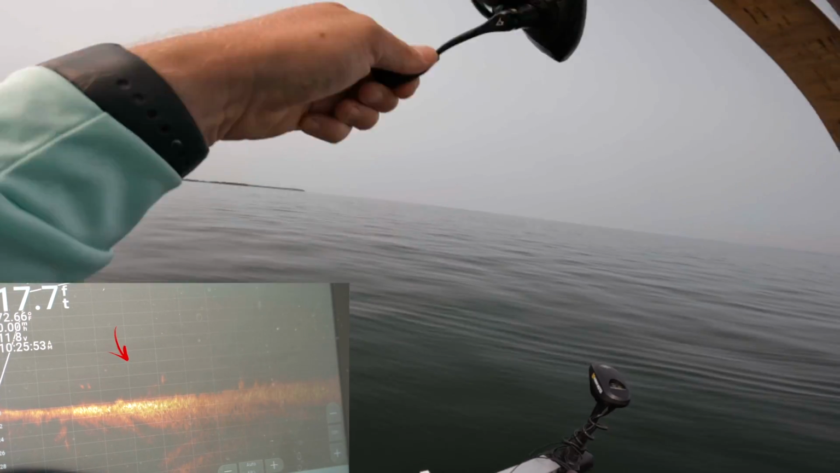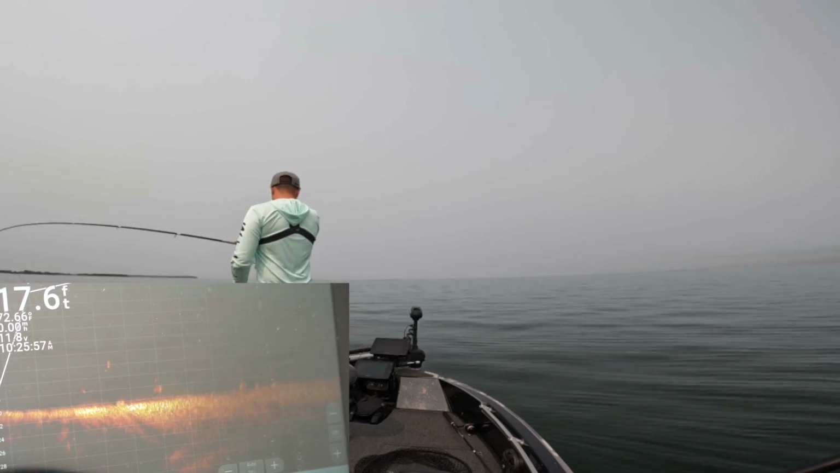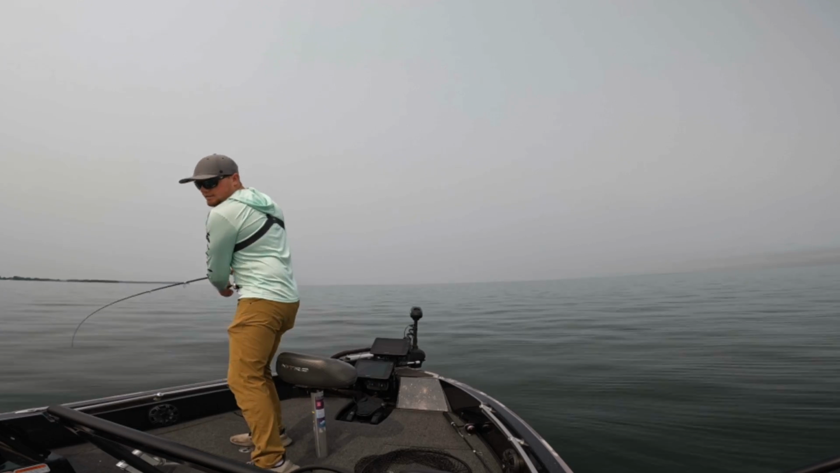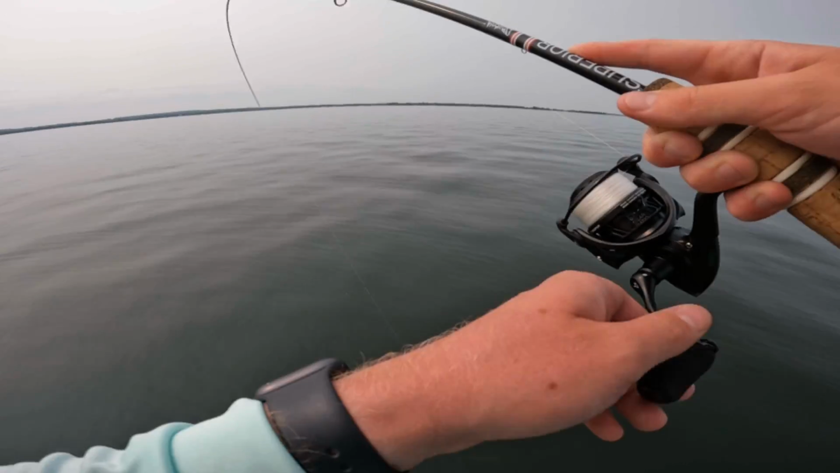There we go. That one did it. You can actually see the fish coming up on Livescope there. Man, that school was being finicky, but I got this one to go. It is a walleye.